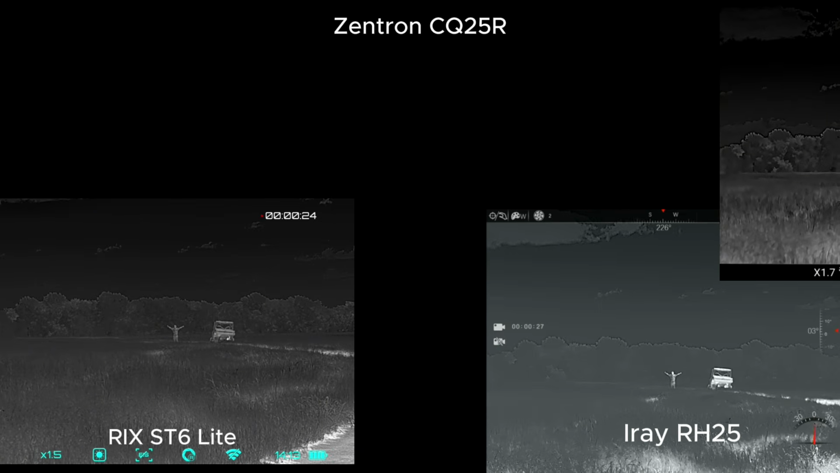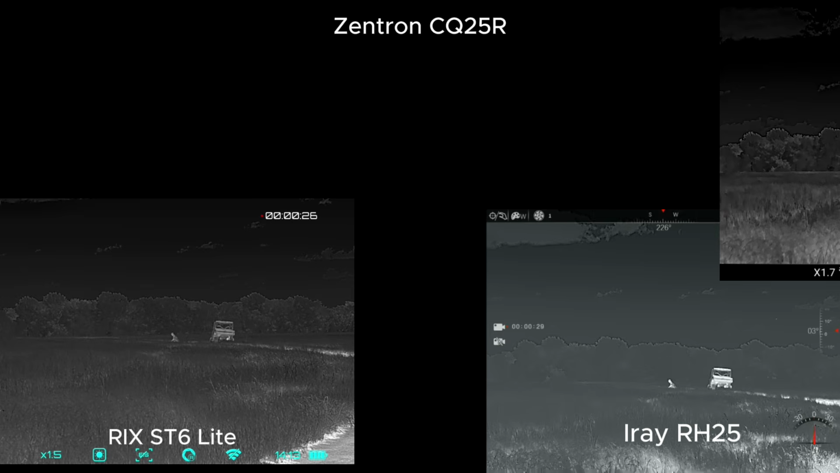Now this is Wills at 100 yards with all three units. You guys can kind of see the difference there.